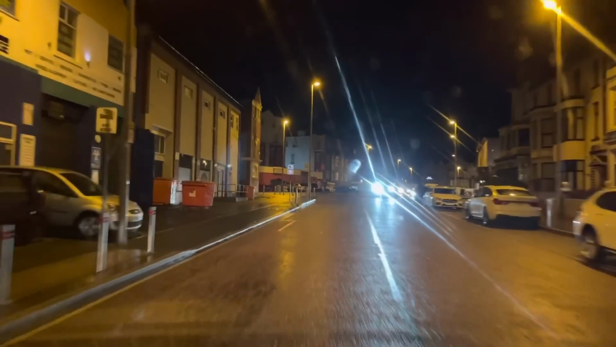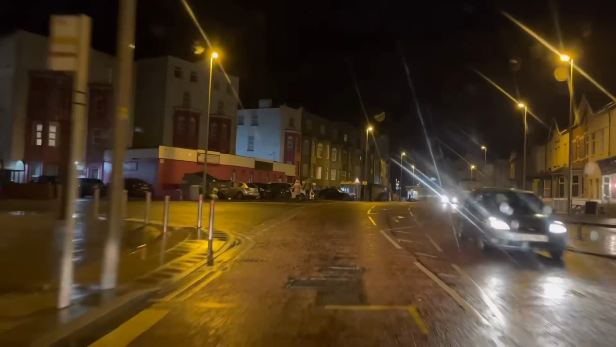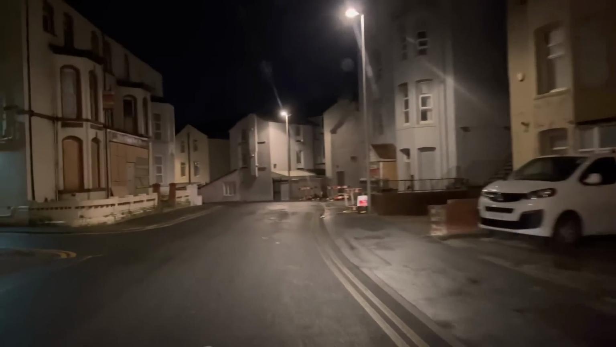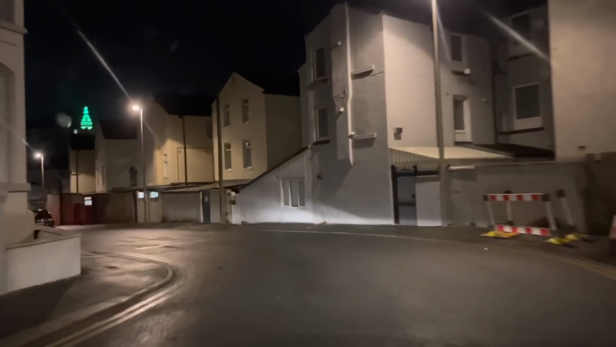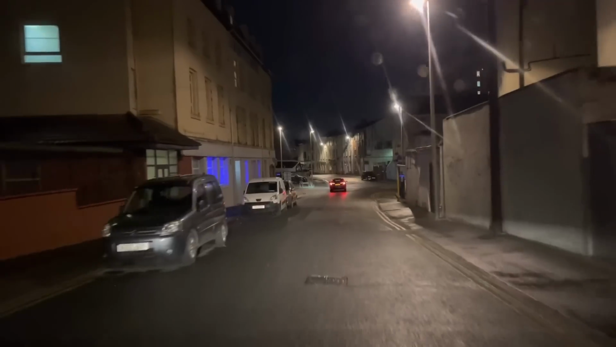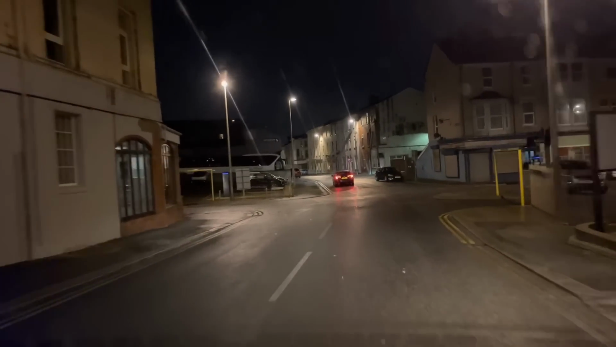So we're just coming up now to, I'm just going to make a left here and make a left and go down this road here. I came down this in a recent video. This goes down the back of the Promenade Hotels, which are on the right hand side. Just on the left here, down here, is a Liberty's. Is it Liberty's? Yeah, Liberty's. Liberty's Hotel on the left hand side. And I'm going to cross over here.